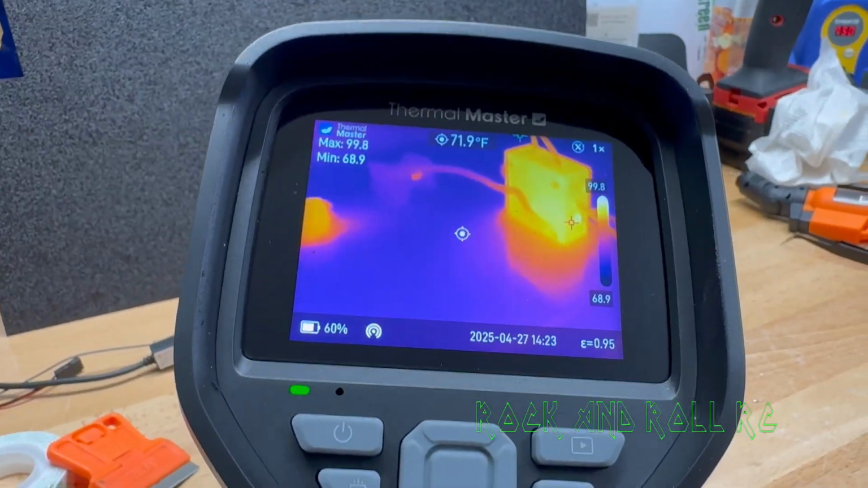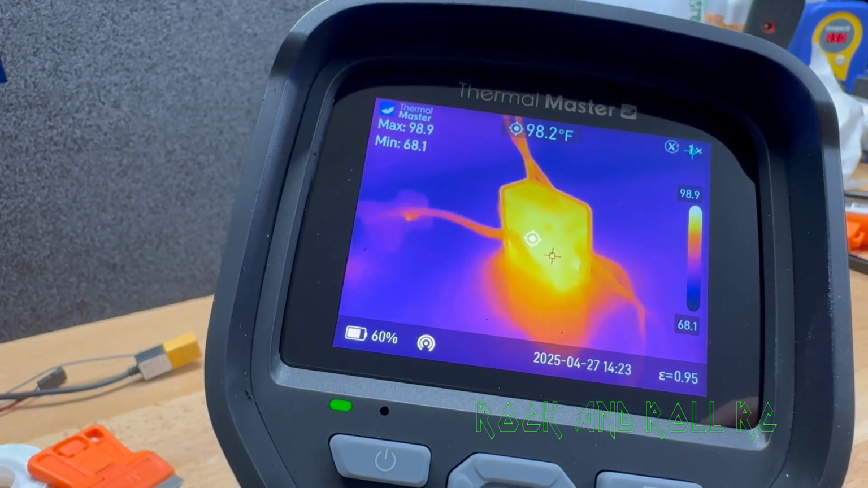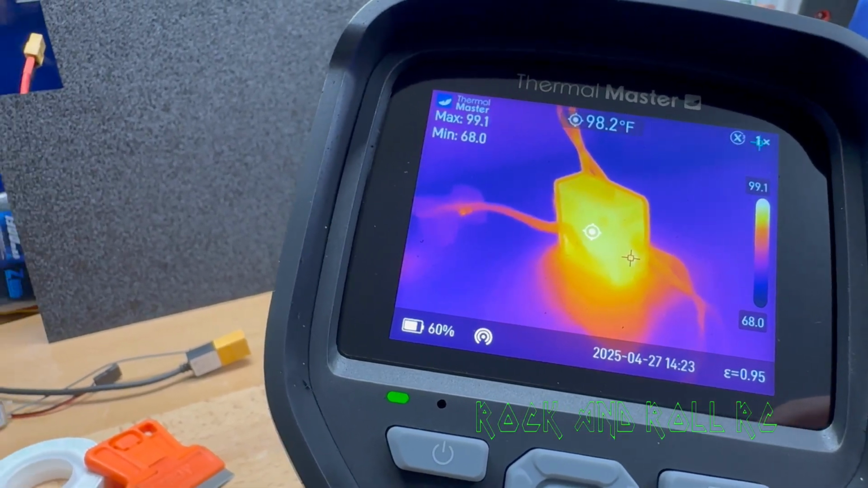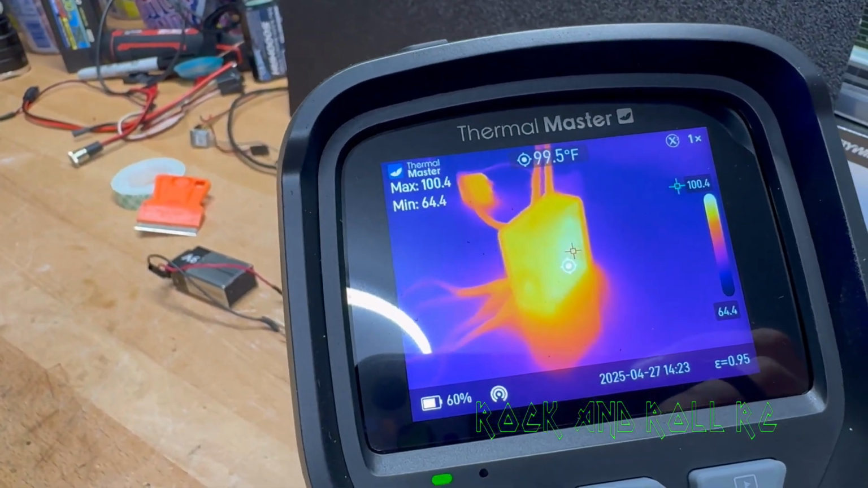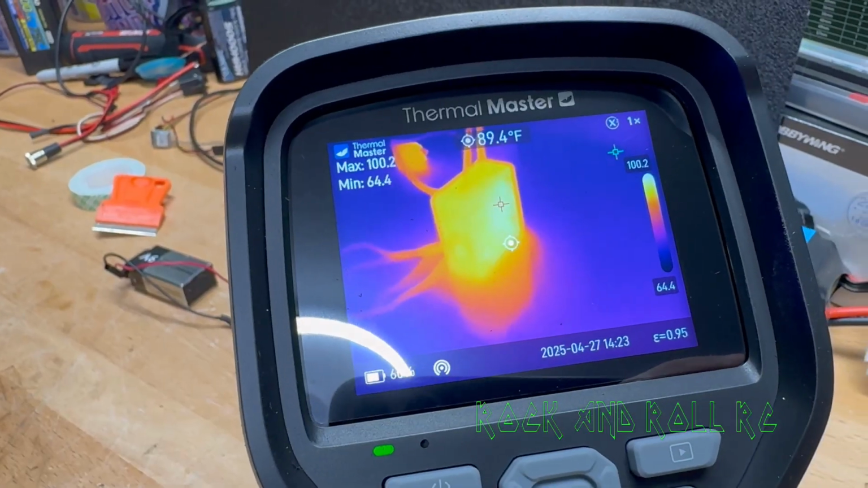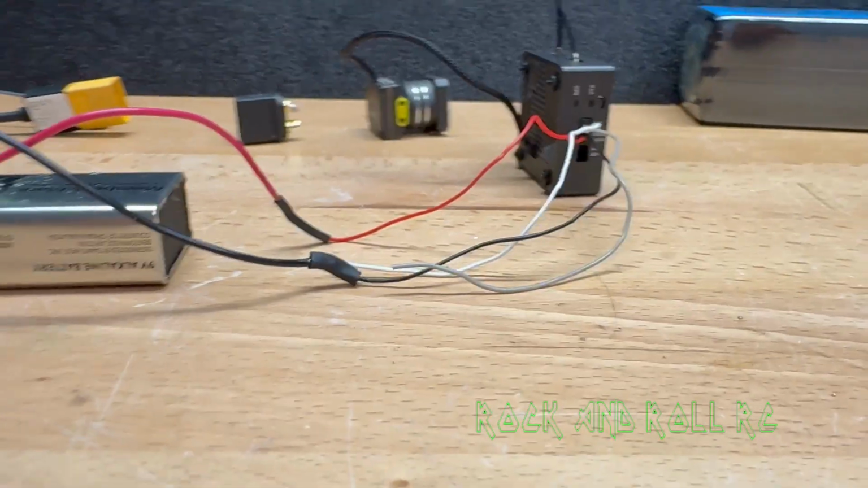After 1 minute, I have sped it up to save some time in your life if you are actually watching this video. And after 1 minute, we're just up to 98 degrees on the MIPI side and about the same on the heatsink side, just a tad bit warmer, but it's going to go up from there, just not as hot as a 4S battery.